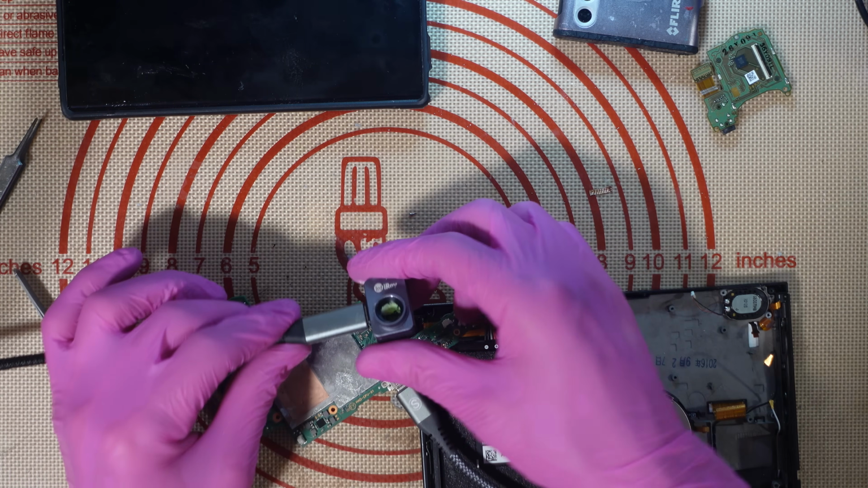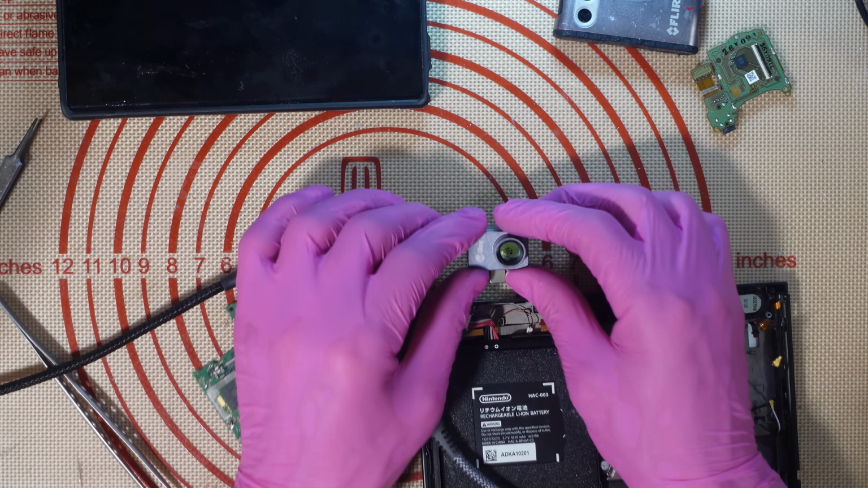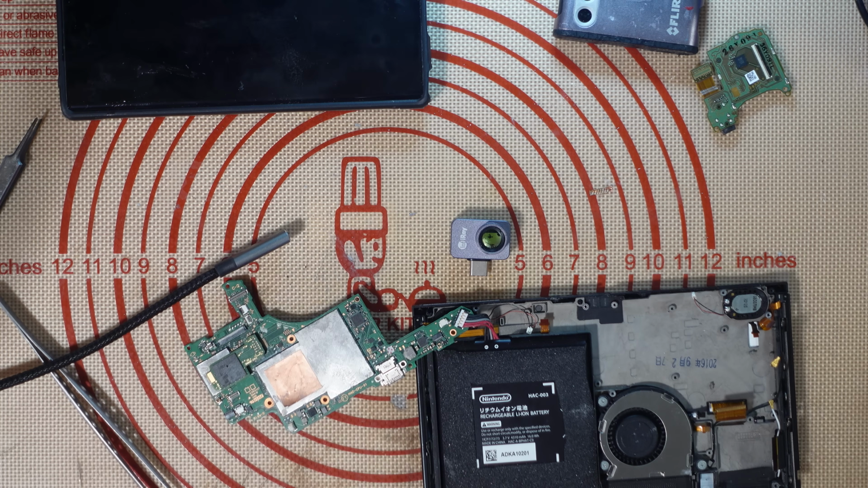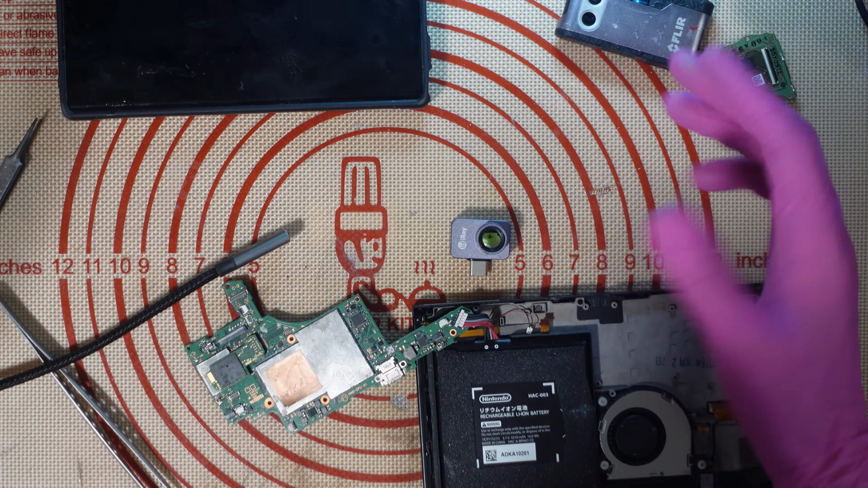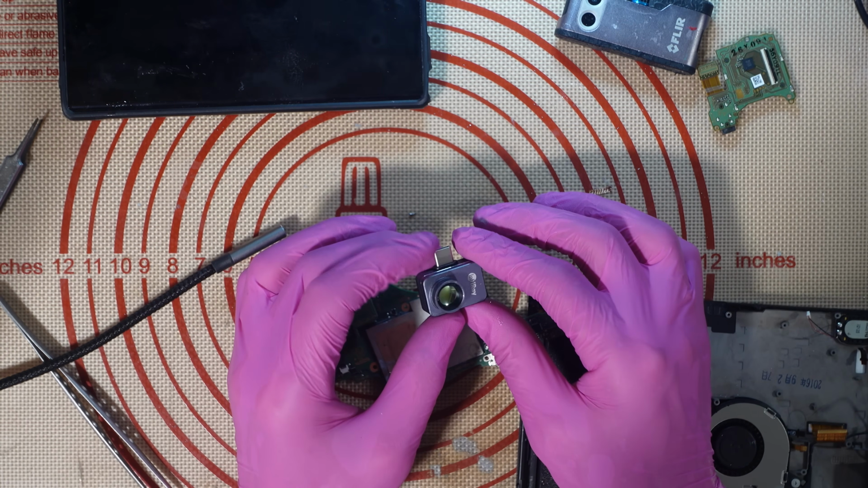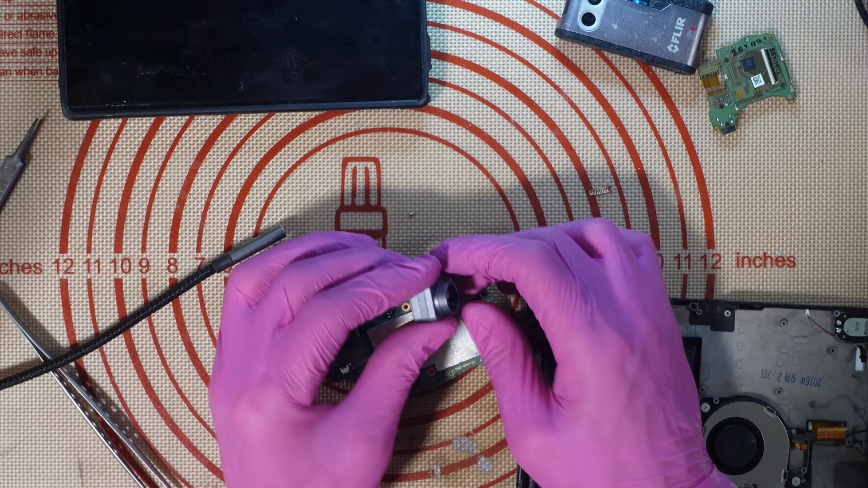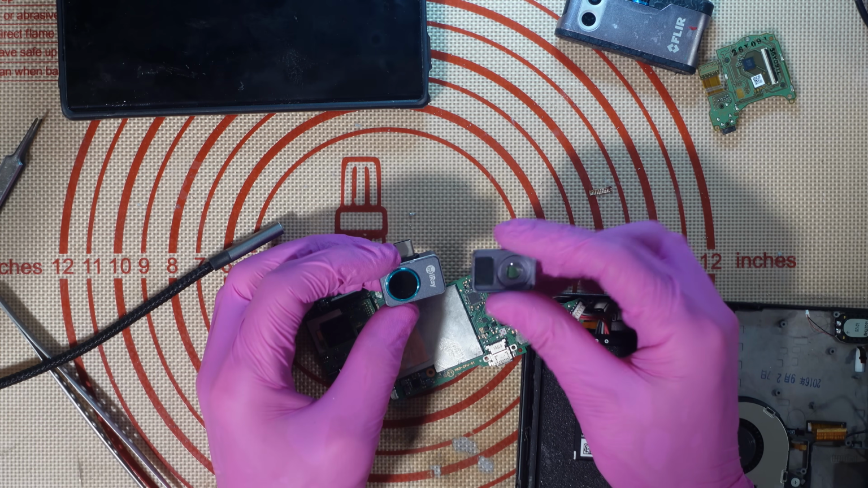So yeah, that's my little review of the Infiray P2 Pro thermal camera. Just unplug that there. I highly recommend this camera if you're in the market for a new thermal camera, or if you're sick of having low resolution images. I really do truly recommend the P2 Pro. It's small, it's compact, which I personally am not a fan of because I lose things all the time. It's got the macro lens.